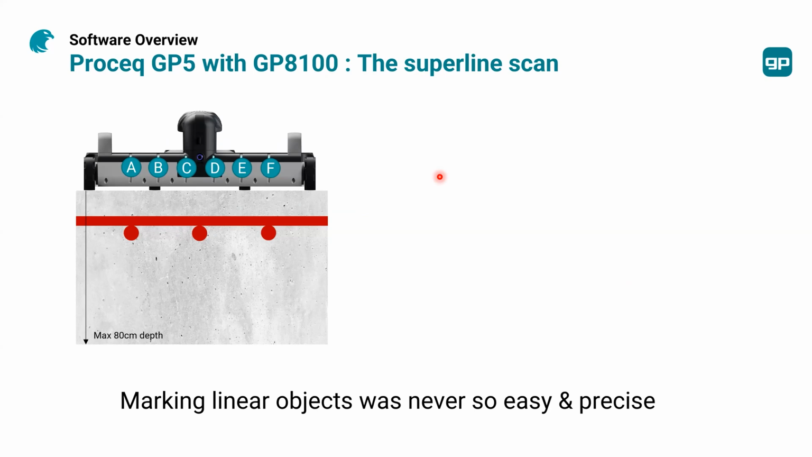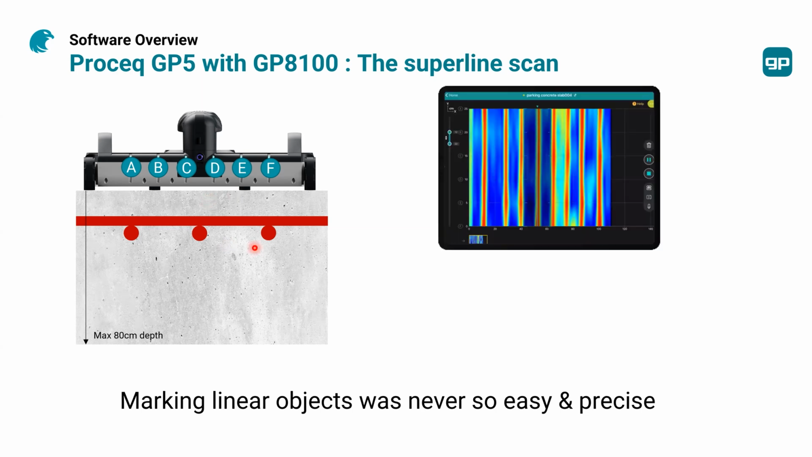So let's discuss a bit about the super line scan. You have 6 antennas, as we said, and you can get the lines of the targets that are crossing perpendicularly to the direction that you're moving your ground penetrating radar. So right now with the GP8100, the marking of linear objects is very easy and very precise. It has never been that easy and precise in the past.